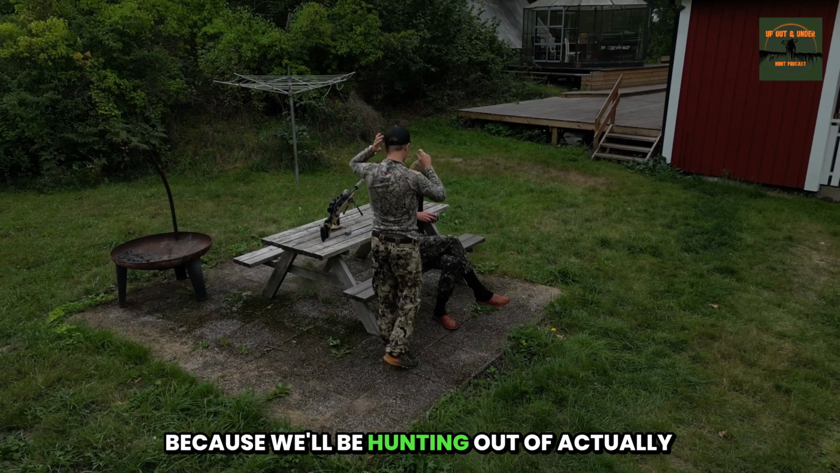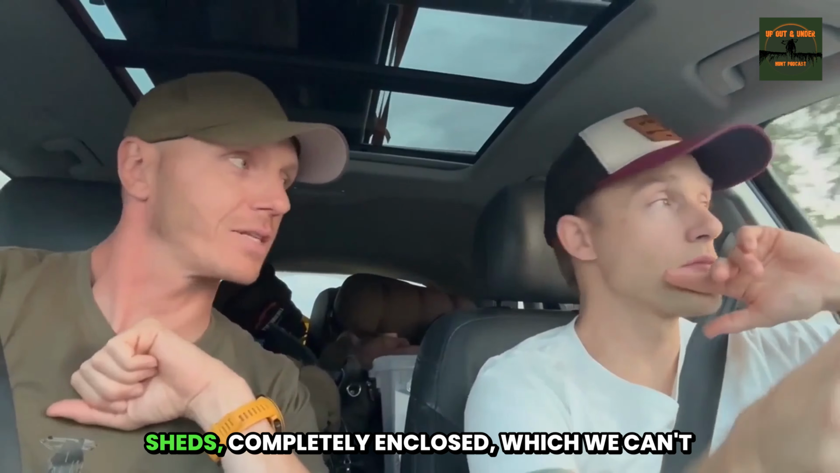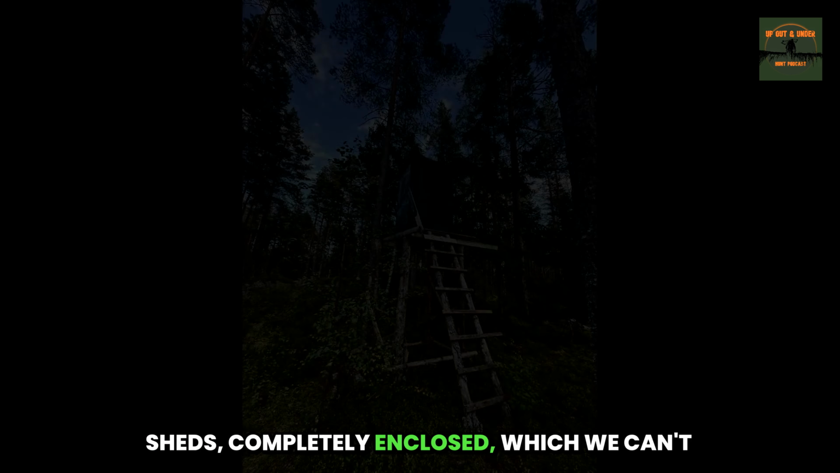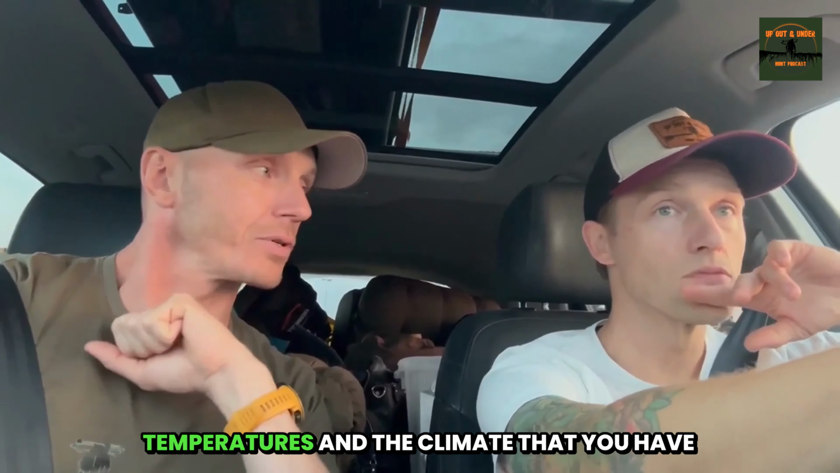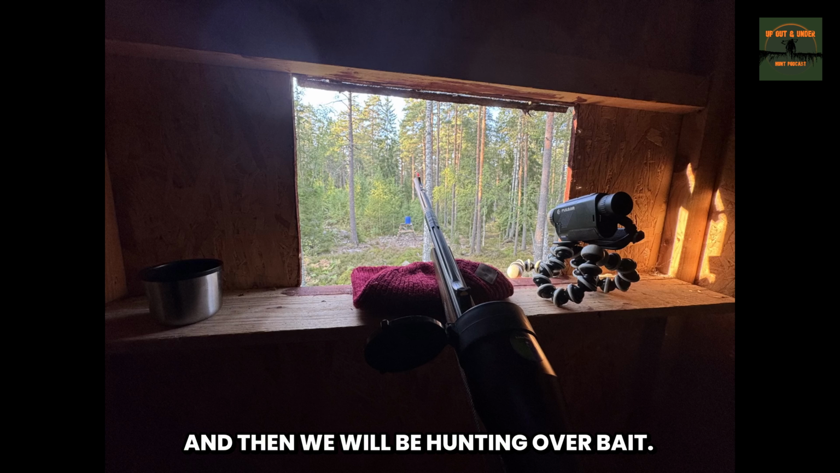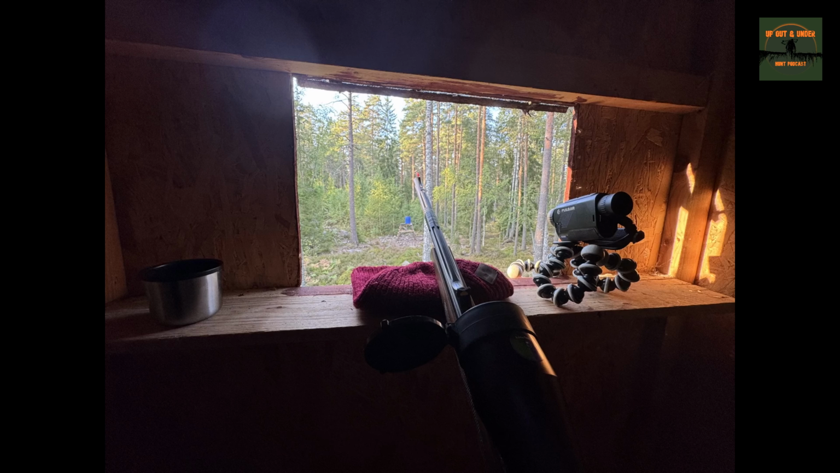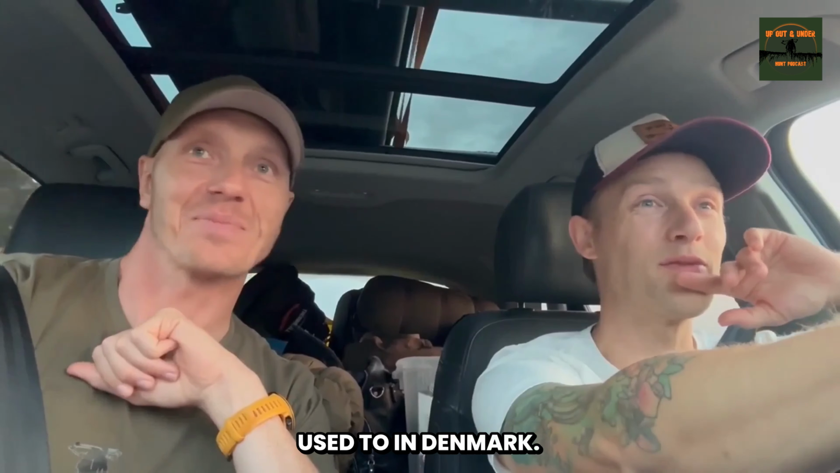Because we'll be hunting out of small sheds, very small, one-person sheds. Completely enclosed, which we can't do in Denmark. I think it has something to do with the temperatures and the climate over here. And then we will be hunting over bait. Which is also something that we don't do in Denmark.